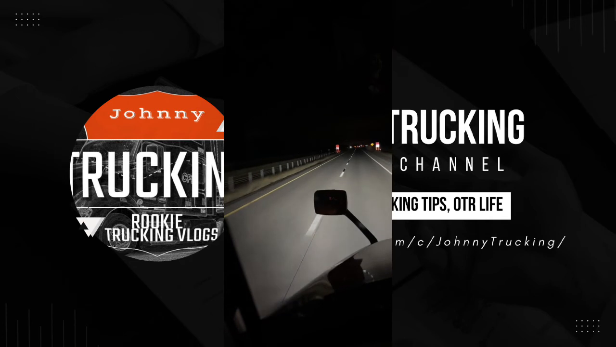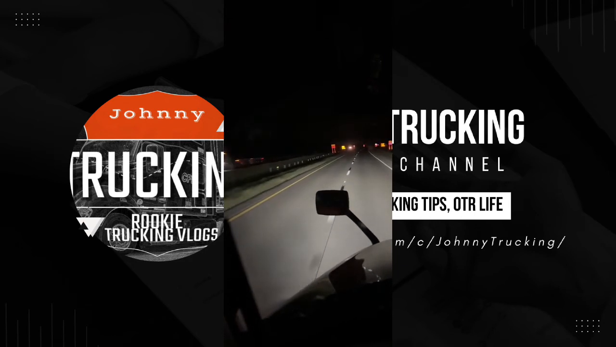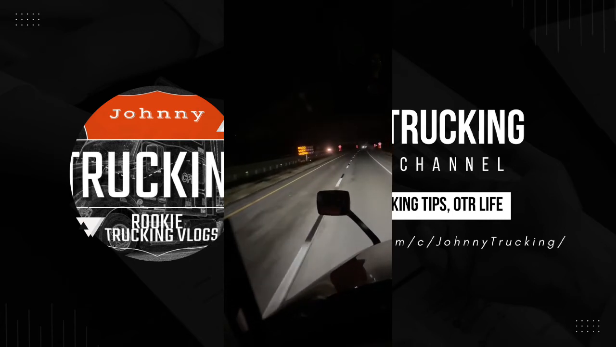But anyways, my thing is I feel like if I'm in the spot and as long as my truck is in between the lines in the box, I don't feel like you have the right to hit me. I feel like you are in the wrong no matter what if you decided to take that turn too narrow and you hit me with your trailer.